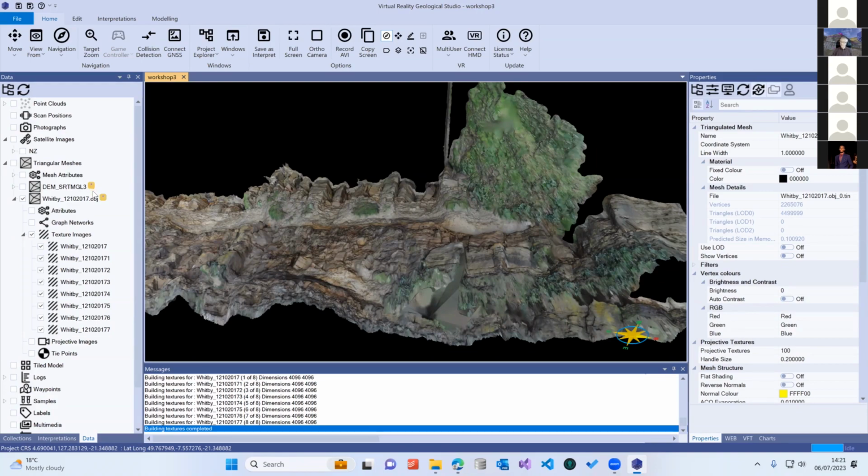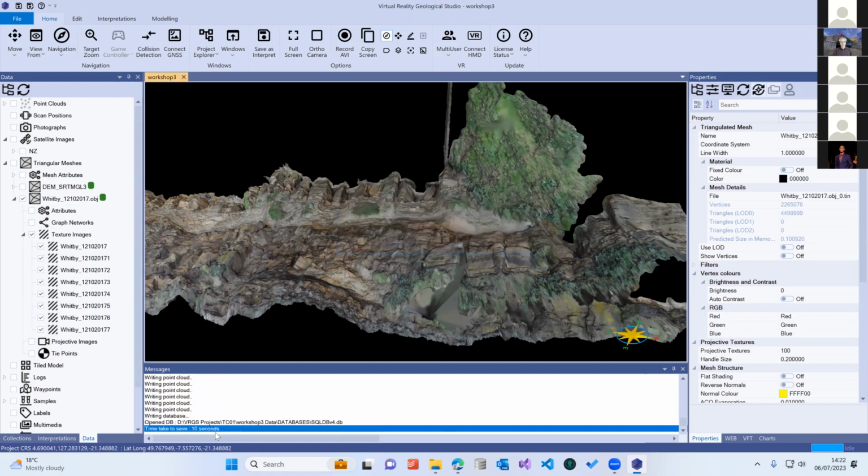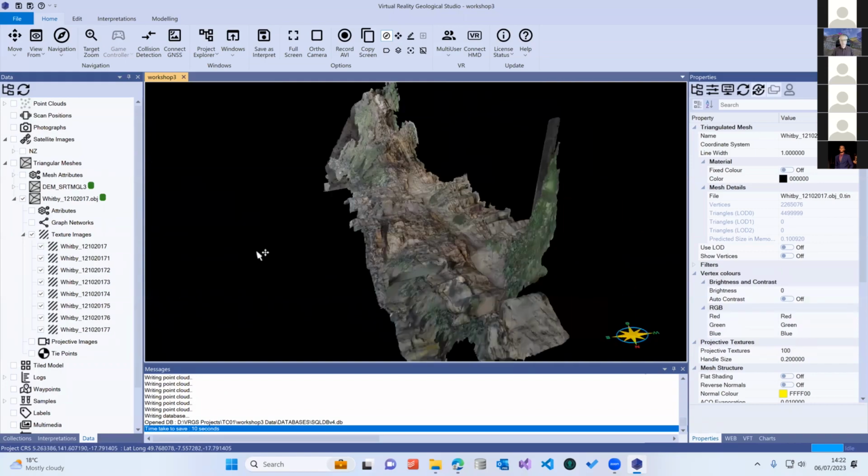If it's red, it means there's something wrong with it. I'm just going to do a quick save. See, it's writing the point clouds and the meshes and the database, and now everything is turned green. So that means they're saved and we don't need to do anything else for the moment.